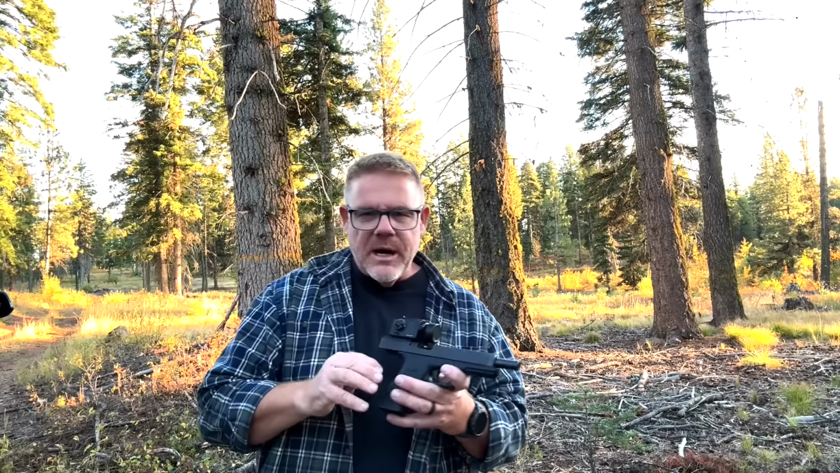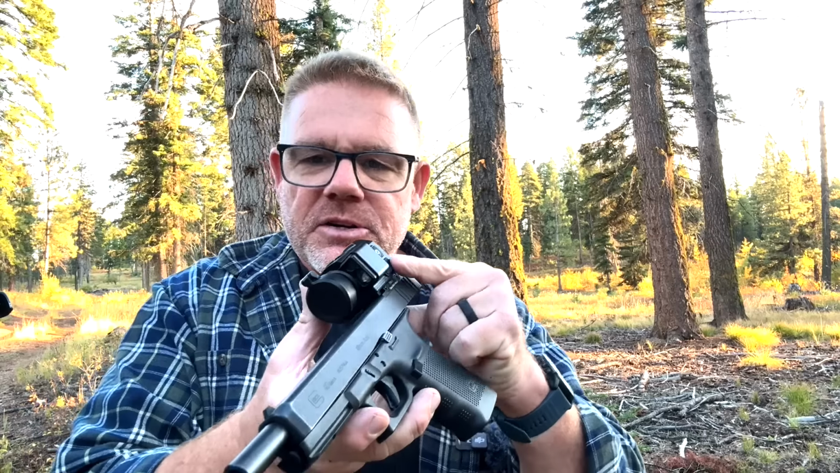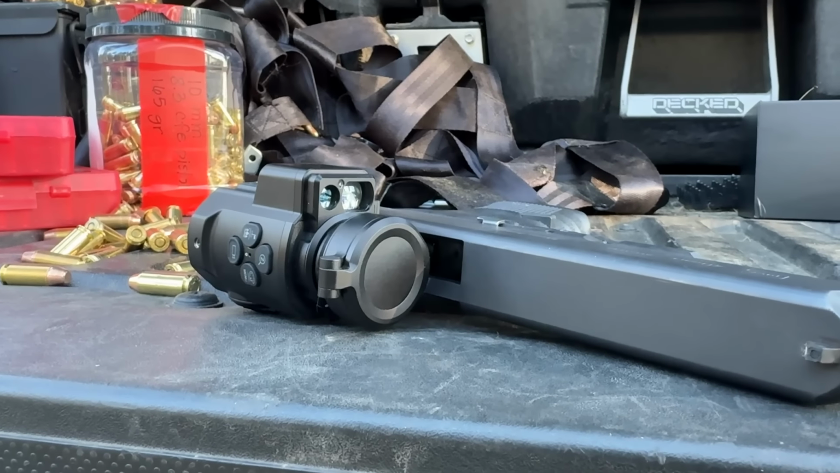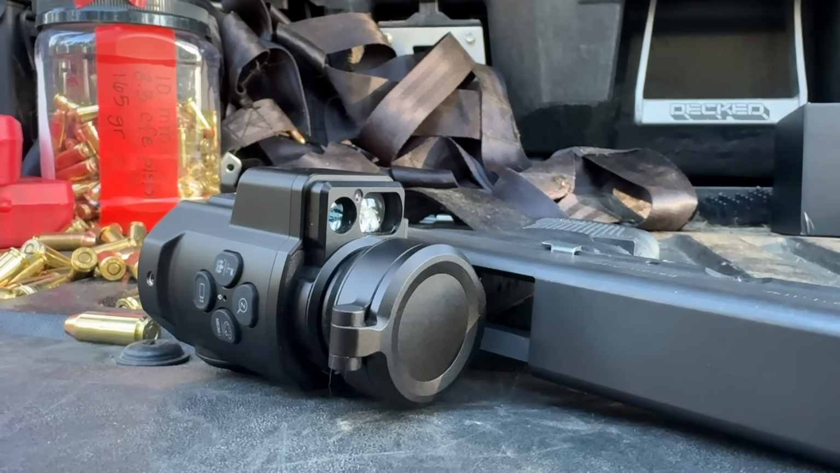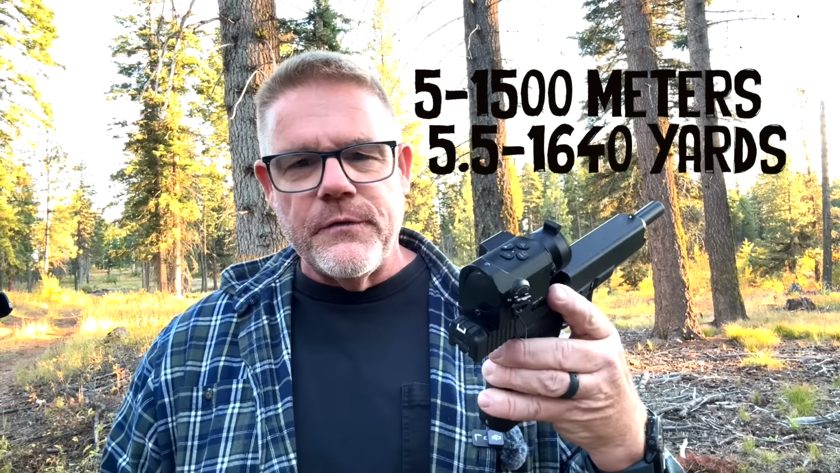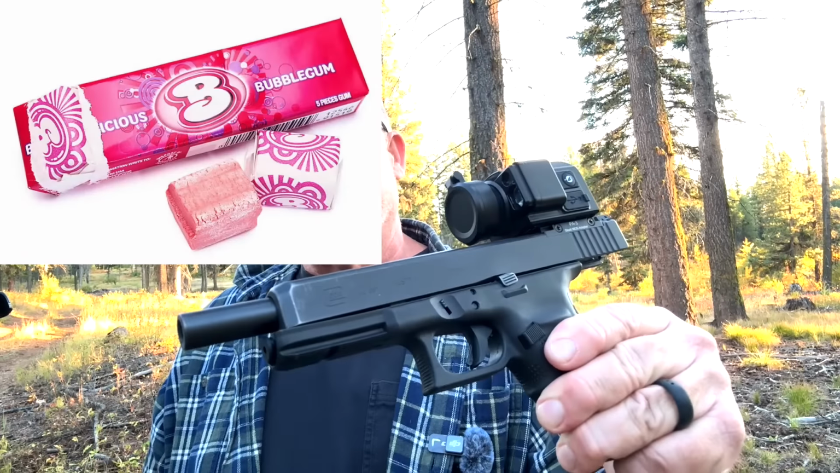And this is the part that is probably one of the most shocking things about this tiny little device. Built into the side here, barely larger than a postage stamp, is an actual laser rangefinder. You can see the 2 lenses there for sending and receiving. Now, laser rangefinders in the past have been almost the size of this entire device. Now you've got your thermal with a built-in rangefinder. It's not an option, so you don't have to add it on for an extra price. It's included right here with your Mars Mini. It's a laser rangefinder that's good for 5 out to 1,500 meters, or about 5.5 out to 1,640 yards away, in something that's about the size of a piece of Bubblicious.